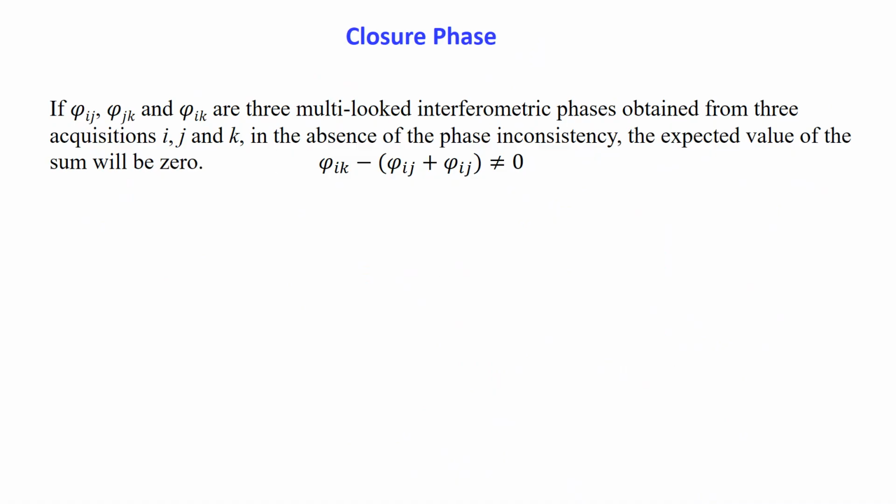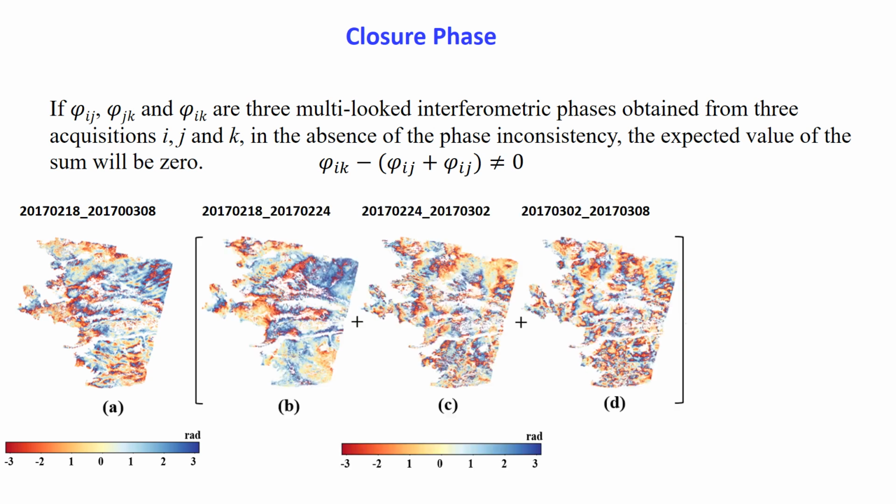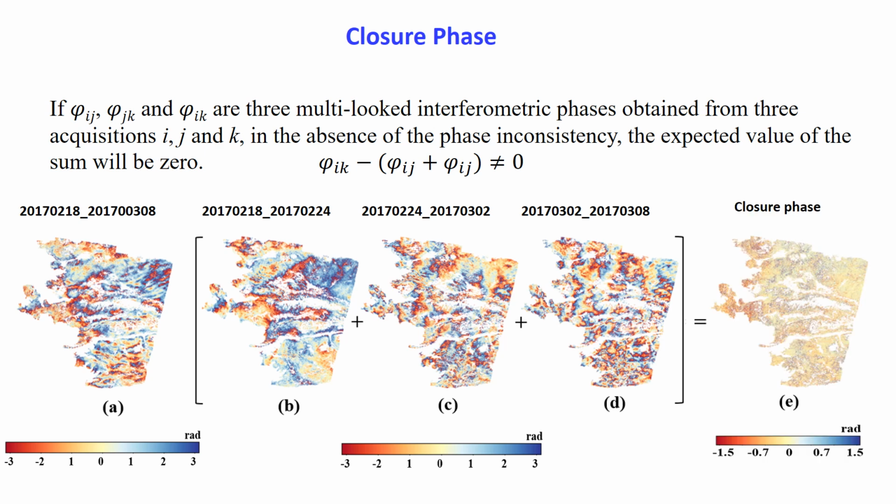In general, when we calculate the closure phase using three multi-looked interferograms obtained in three acquisitions I, J, and K, in the absence of the phase bias, this should be zero. However, due to the lack of consistency, this will not happen and we end up with a non-zero phase closure. In this example, you see an 18-day interferogram on the left, and these are the three corresponding 6-day interferograms which are spanning the same time. Subtracting these two, we will come up with this non-zero closure phase.